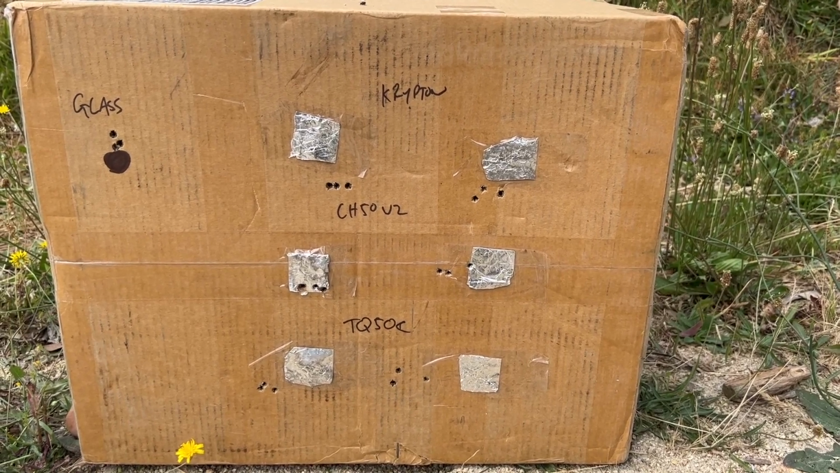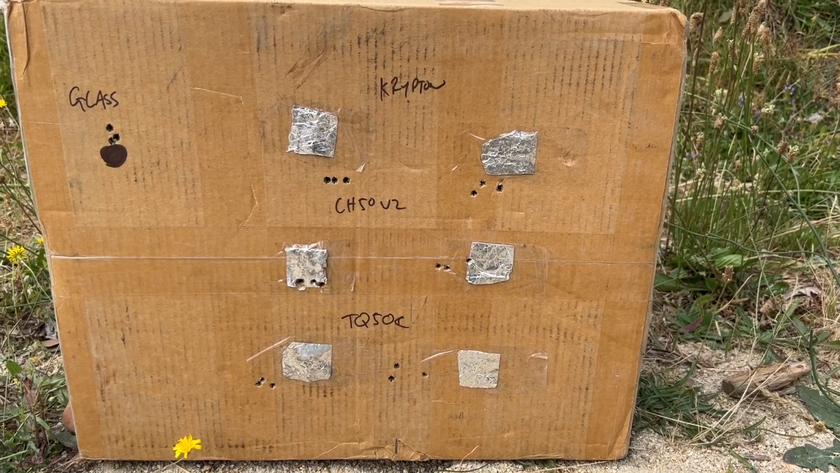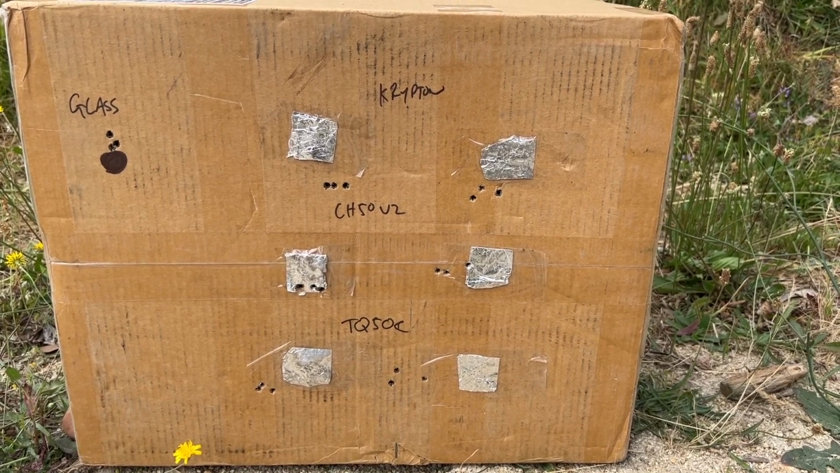This is purely if you clamp something onto your rifle or change something on your rifle, check it. Check to see what impact it's made. Zero it, look at our other video in terms of how to zero it, and you're done.